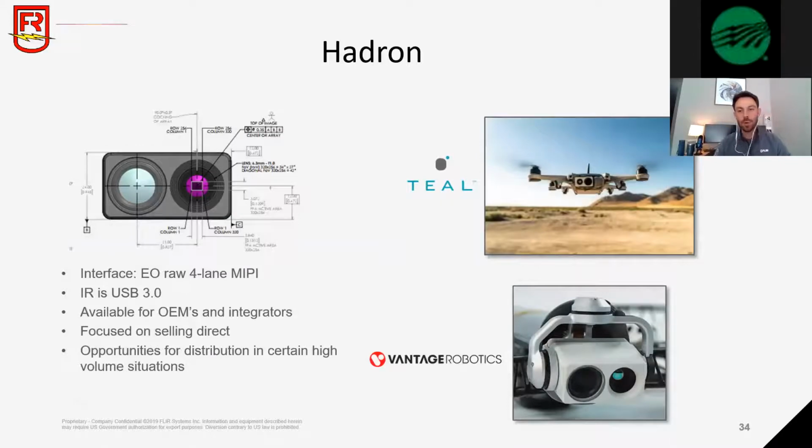There's been a few drones that have this camera integrated. Teal Drones and Vantage Robotics are two systems that have taken the Hadron and integrated them for the Army, but they've also been allowed to commercialize the system out into the industrial space. So a very impressive system that is an incredibly small form factor and one that we're pretty proud of.